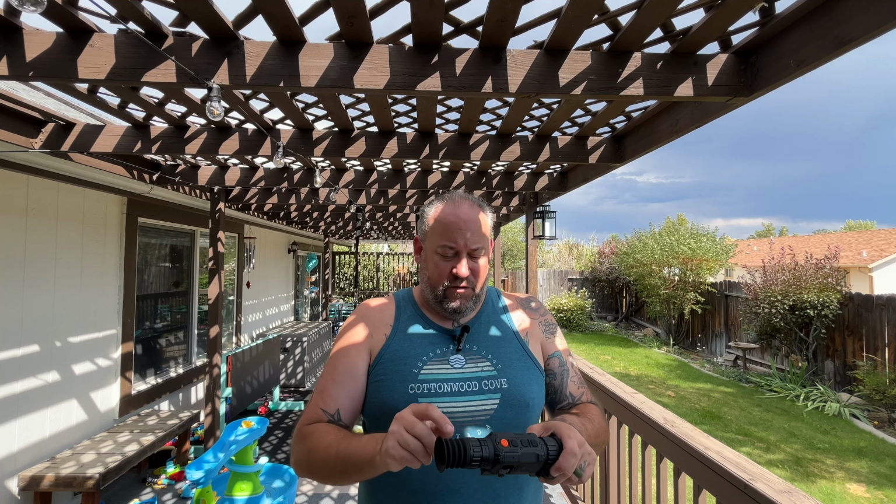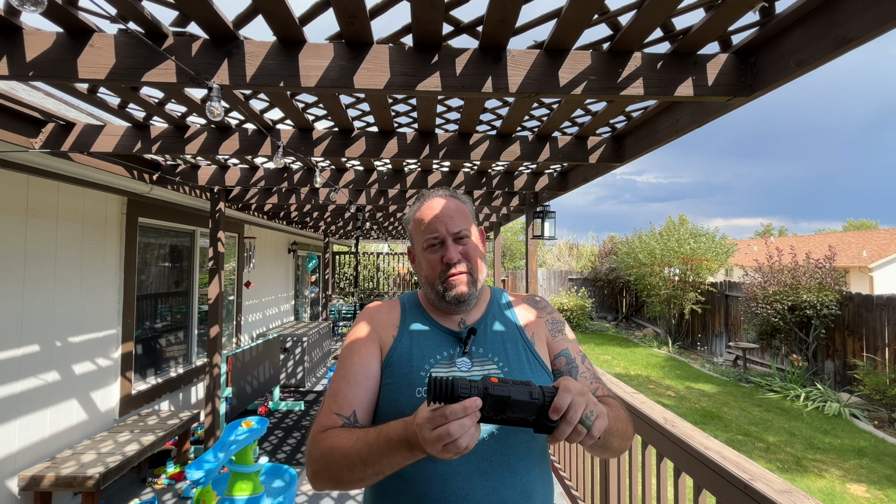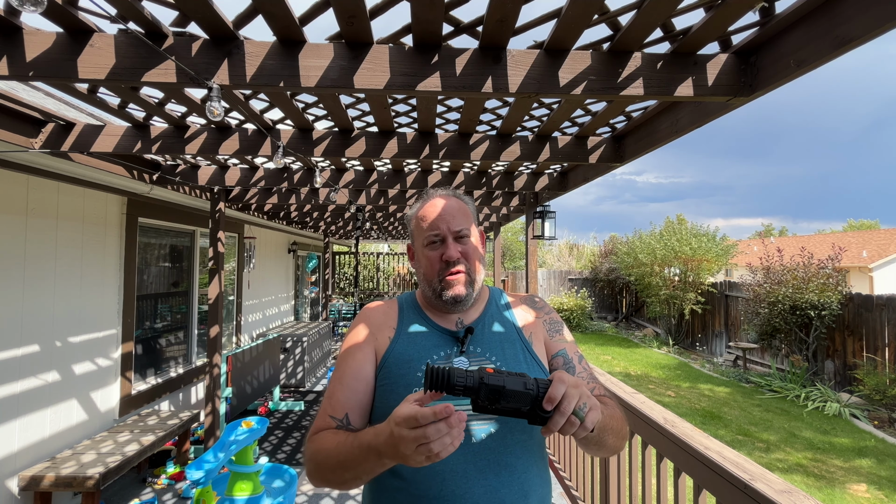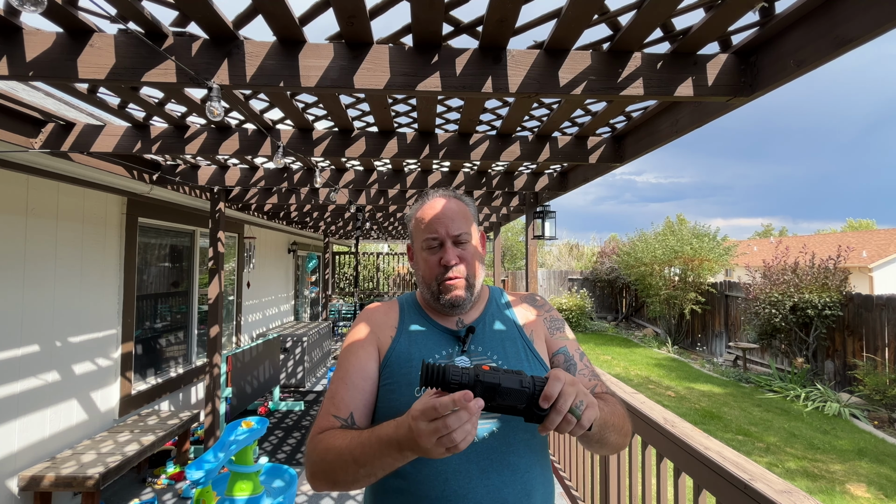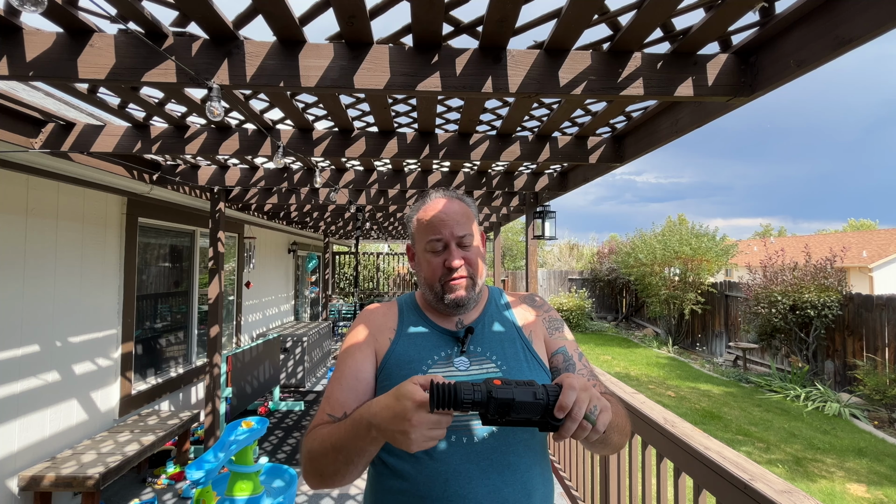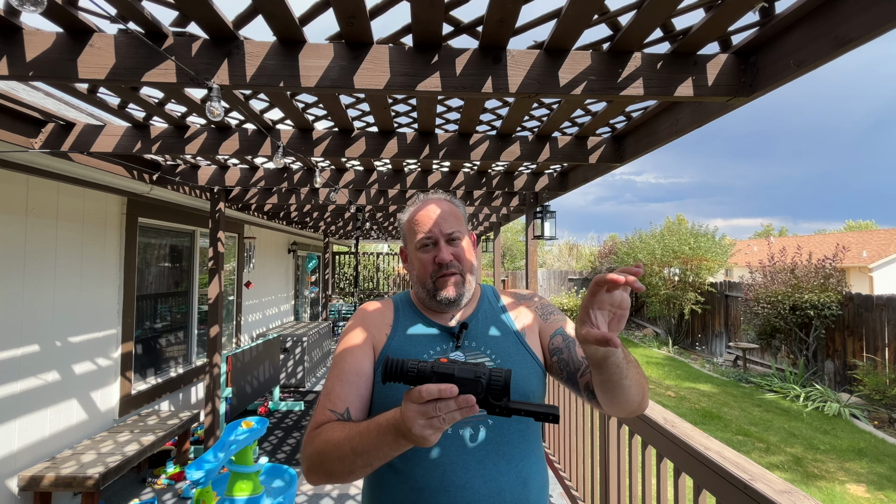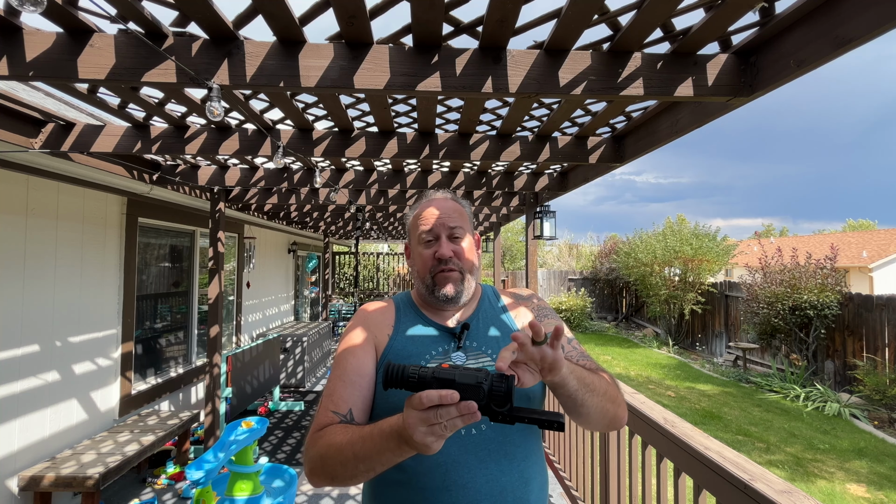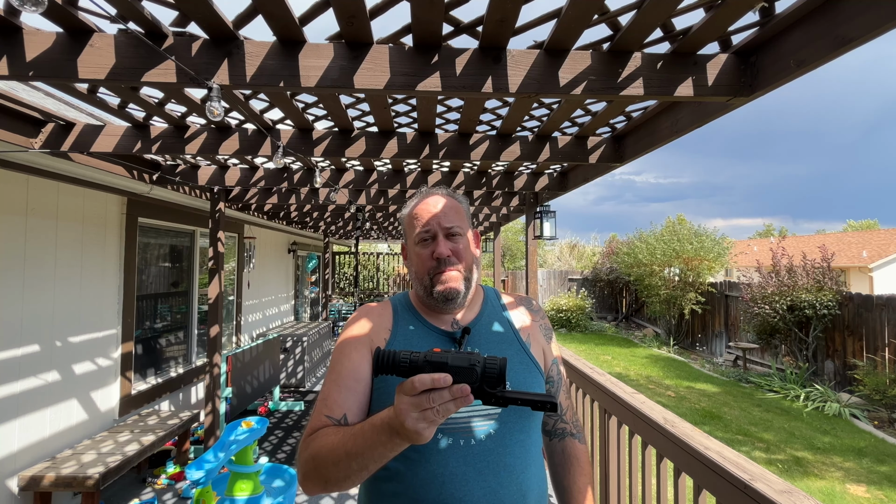Earlier, I said that this was for focusing the reticle. It's technically the parallax. So your eyes are all going to be a little bit different. So once you dial the parallax in, so it looks perfect to you on the crosshairs, then you zoom in on what you're aiming at, and then focus in on what you're aiming at, and then it has optical zooms, the 1, 2, and 4.